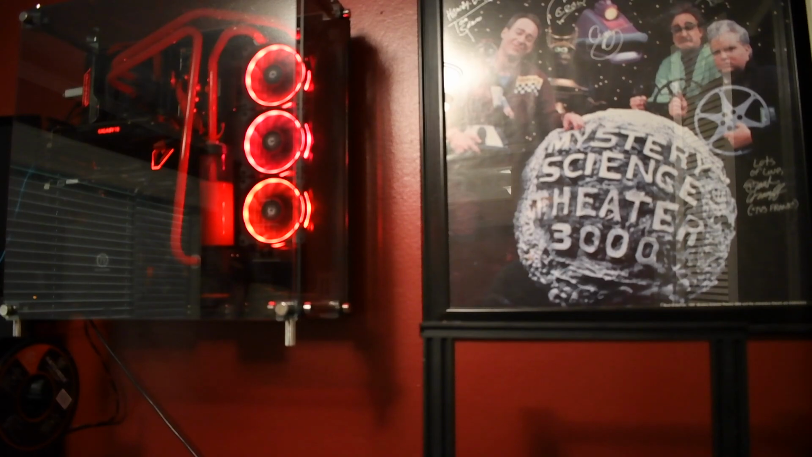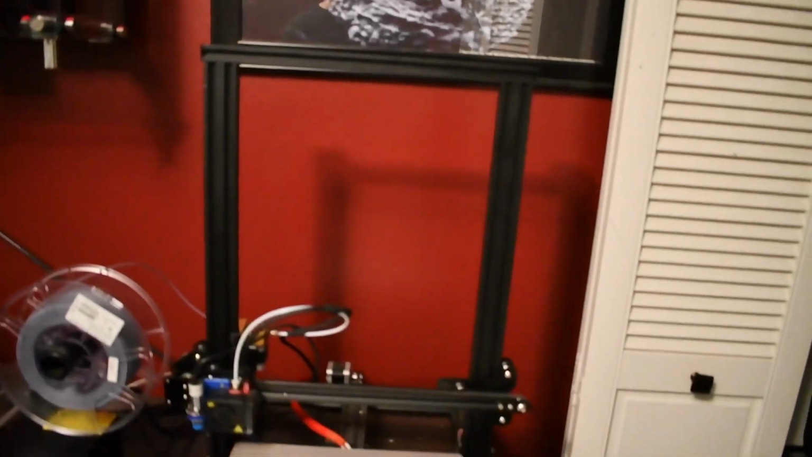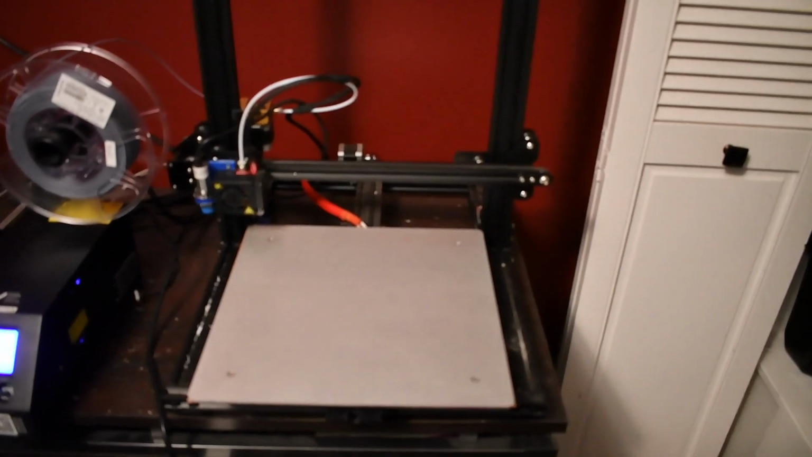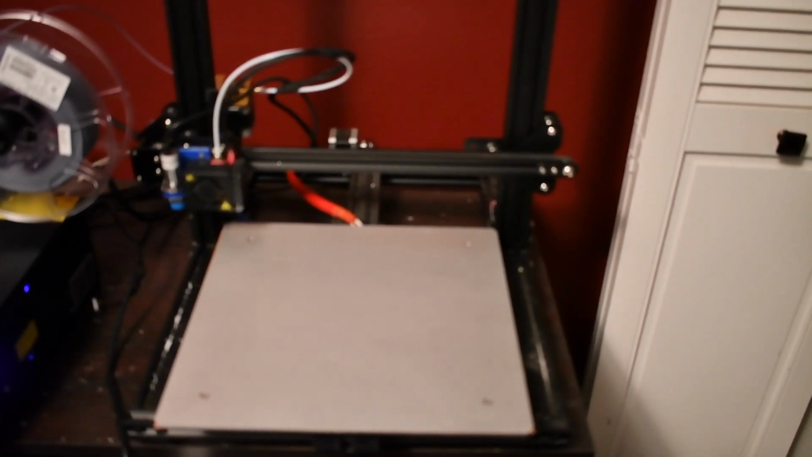This morning I wanted to discuss the upgrade that I just installed on my CR-10 3D printer. I've been doing a lot of printing in PLA with no problem whatsoever. Then I started messing around with PETG and was having problems with curling, and did some reading on the internet and came to the conclusion that the heat bed that comes with the CR-10 is not adequate.